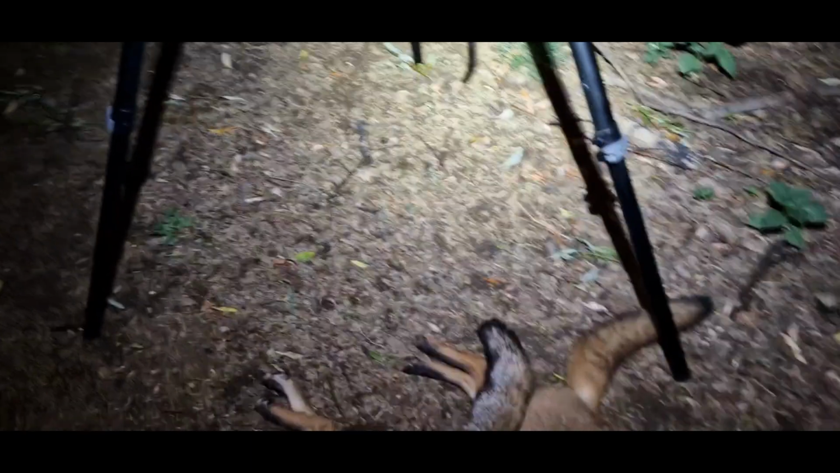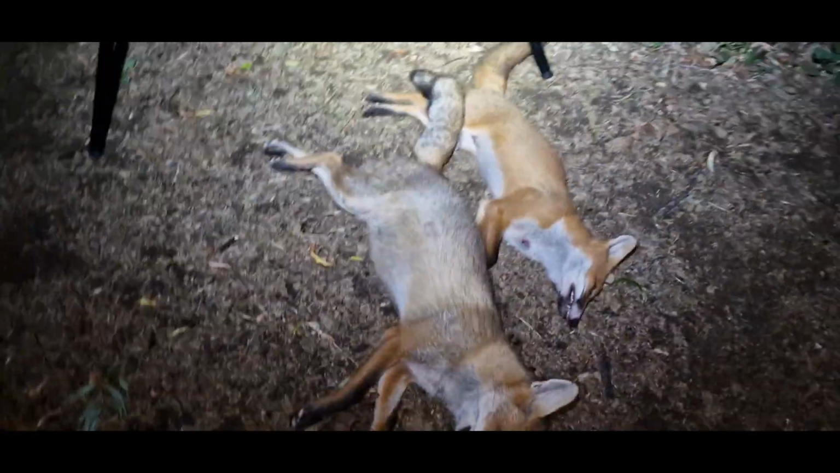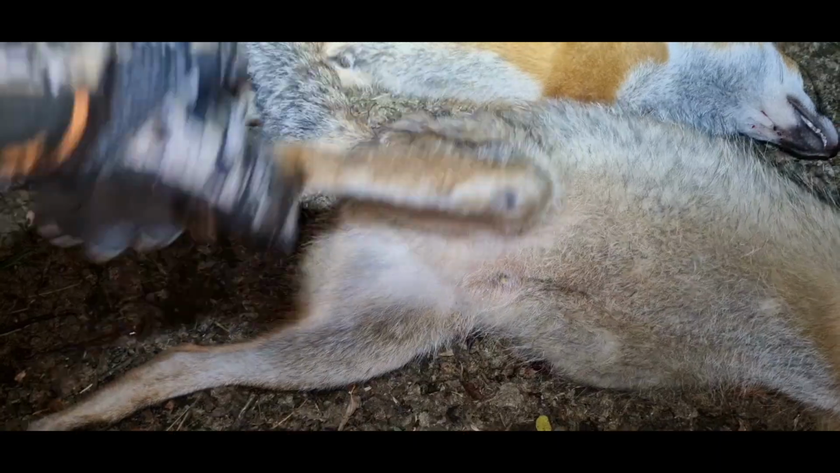All right, another 2 foxes down for the night. Actually, so this one in front here, the big one, well, I'm pretty sure, yeah, big dog fox. And the one at the back, I haven't actually checked yet, young dog fox.